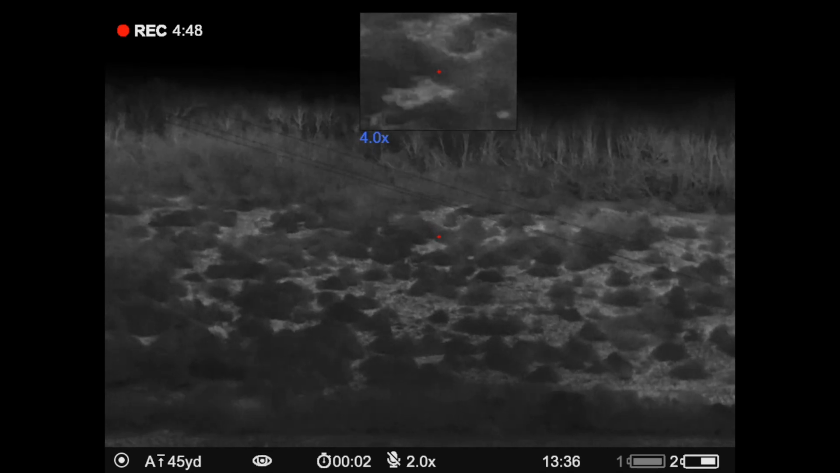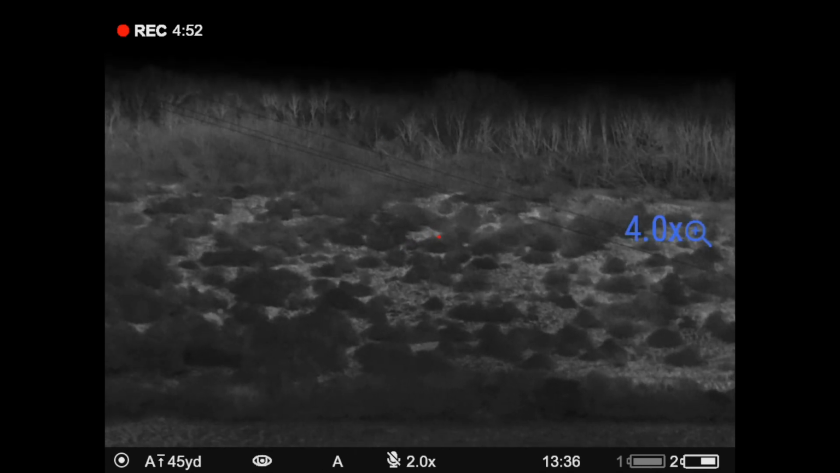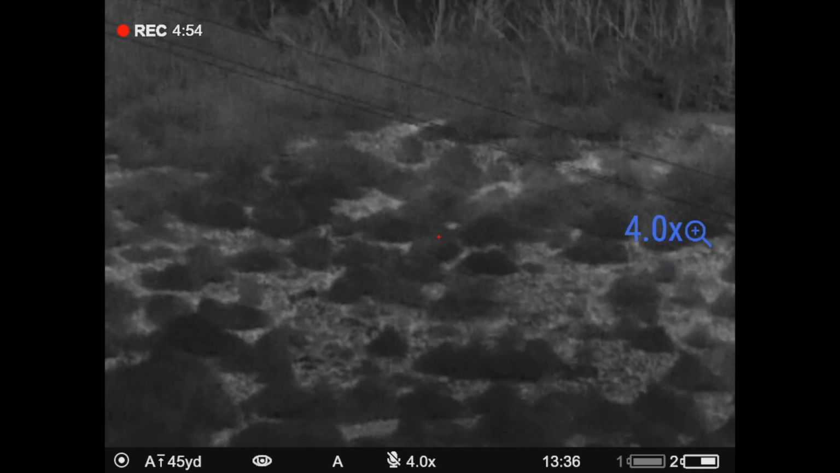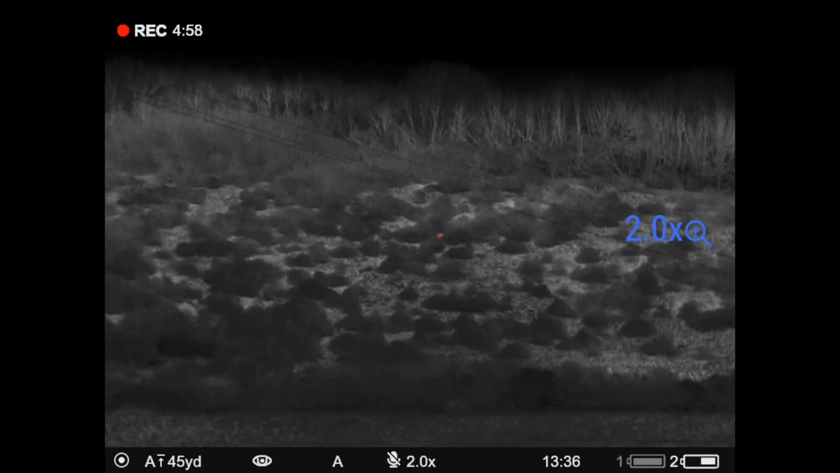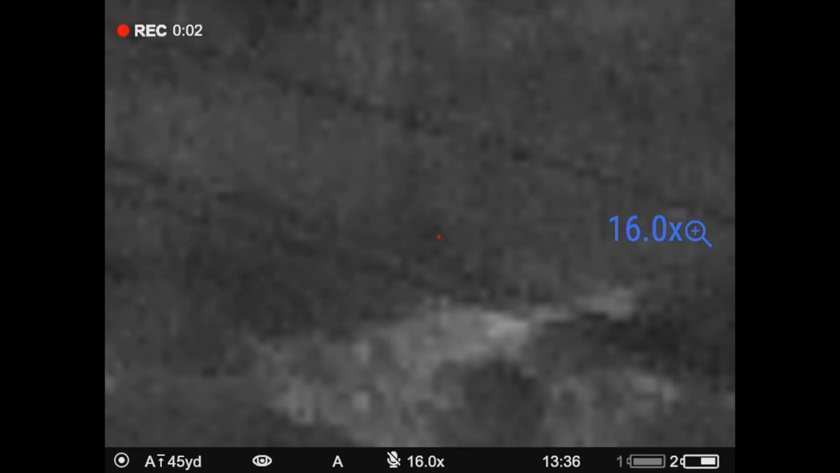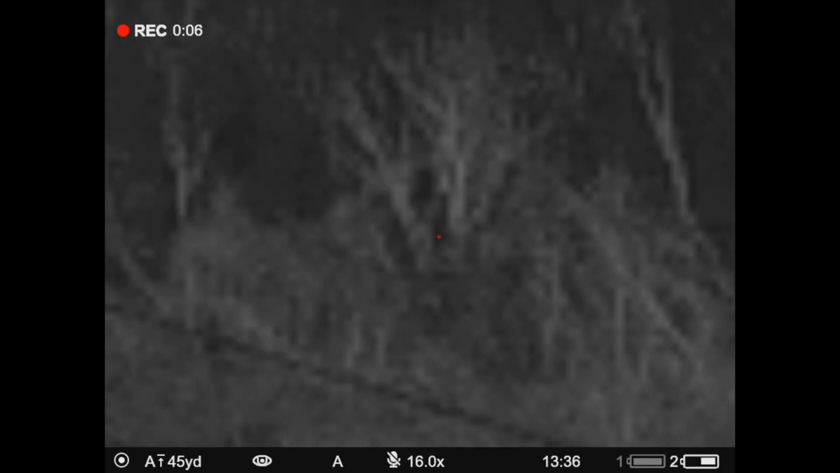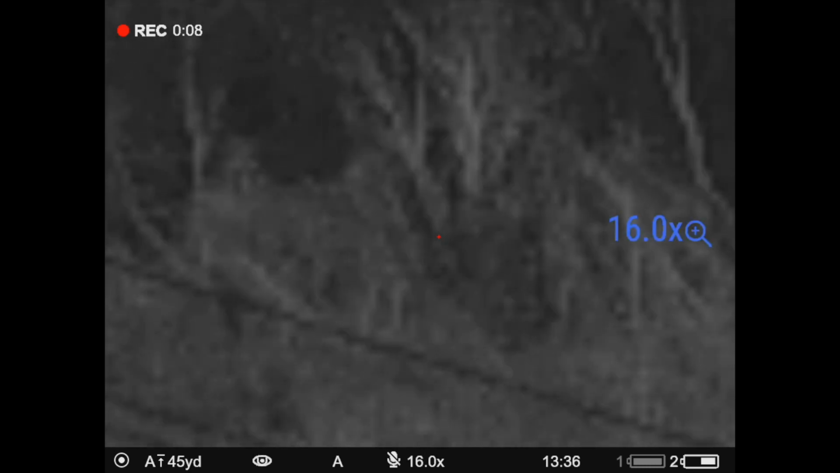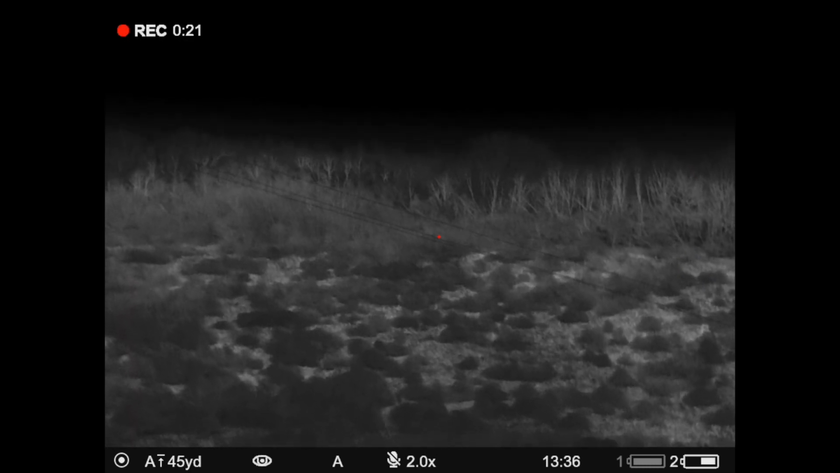Also showing there, we've got our picture-in-picture. Now if I want to turn that off, I just hold down the plus button, and then I can zoom in at different stages, so 4, 8, 16 times zoom, like that in the actual image. And even then you can see the clarity of those trees at 570 meters away, still pretty good, even at 16 times zoom. What you can also do is you can turn on the picture-in-picture mode.